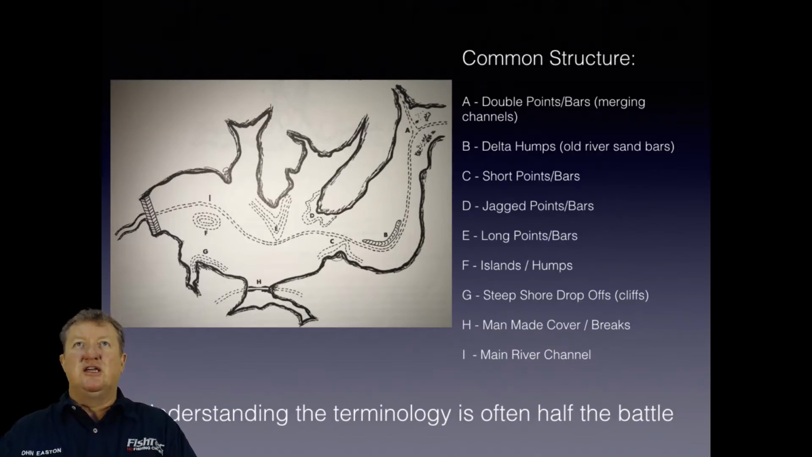See, then we got D, jagged points or bars. D, very common, guys. This is something very, very common. With jagged points or bars, you've actually got to handle each bar or point as a separate bar, separate point. So just keep this in mind and be very aware of it when you're fishing it.